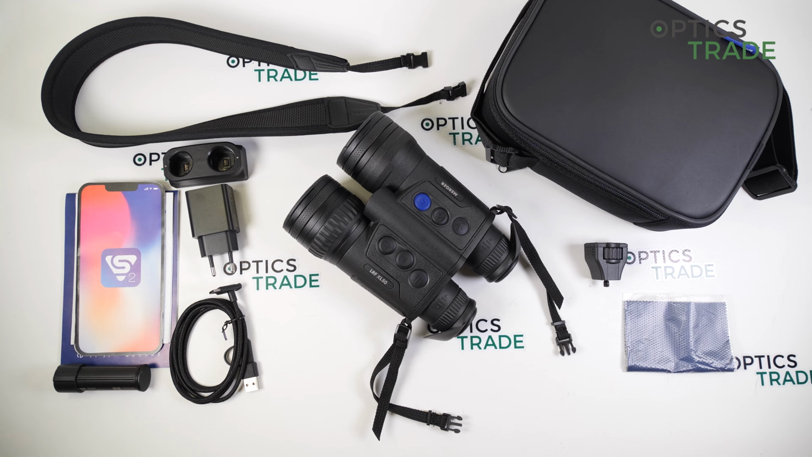At the smaller magnification of 2.5, there is a slight difference to the XP50 model, but it is really difficult to tell. When you go up in magnification, then the differences get more and more visible.